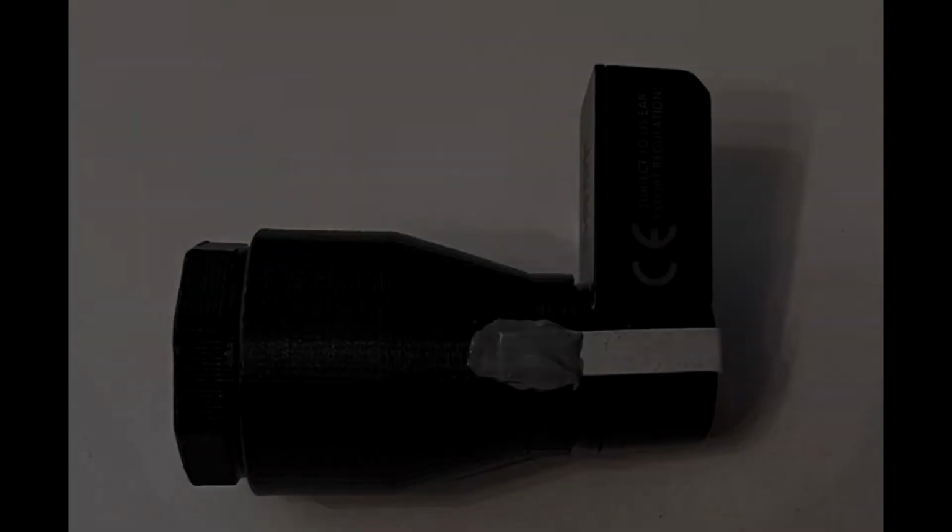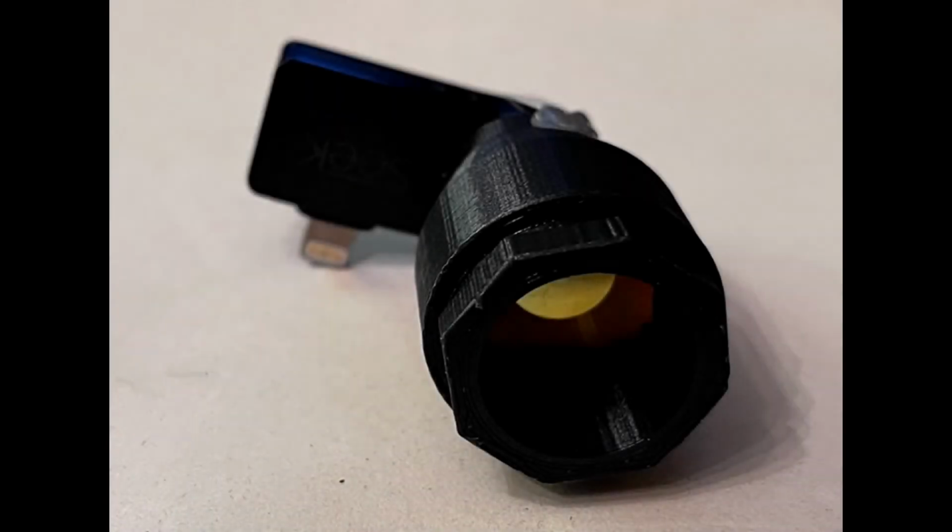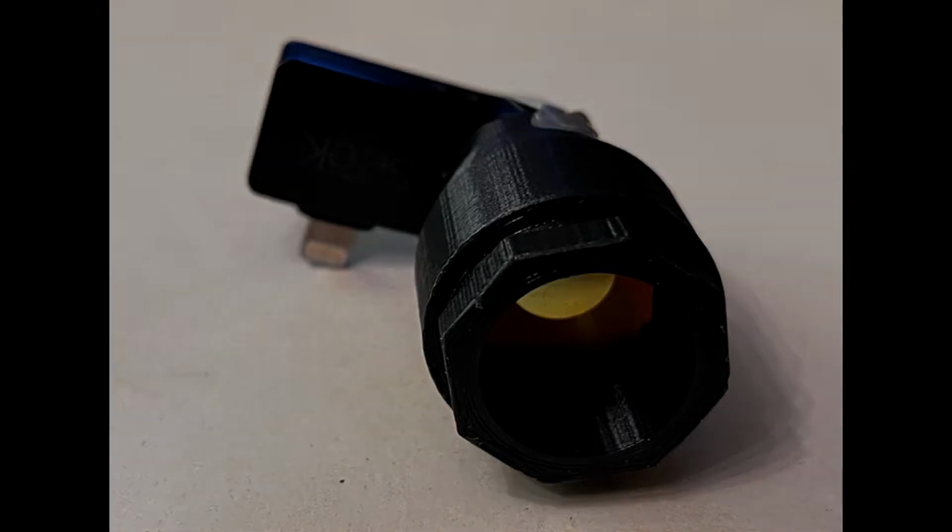focal distance. And then, as you can see on this slide, I've attached a rubber band to the back of the assembly, so it can be attached to the SICK thermal dongle itself, instead of the stock lens. The stock lens has been removed before I attached this one. And yeah, basically we're back to the overview slide that just shows you how the whole thing looks when it's attached.